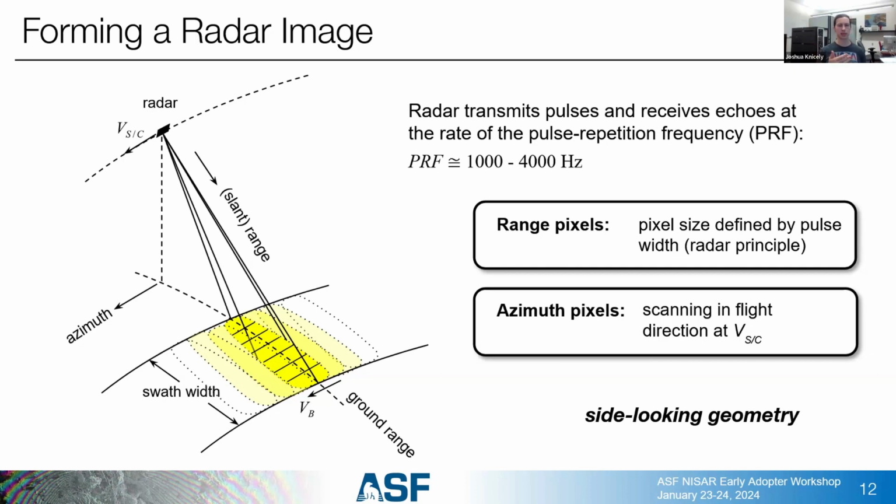One other thing, azimuth is going to be in the direction the satellite is moving, and range is looking off to the side.